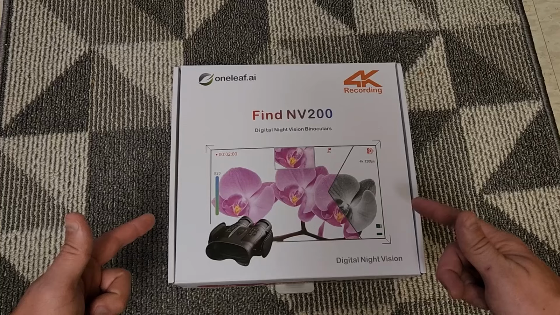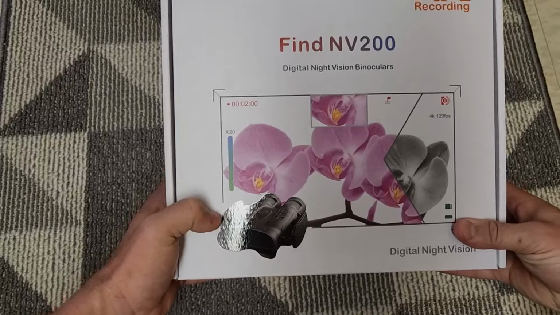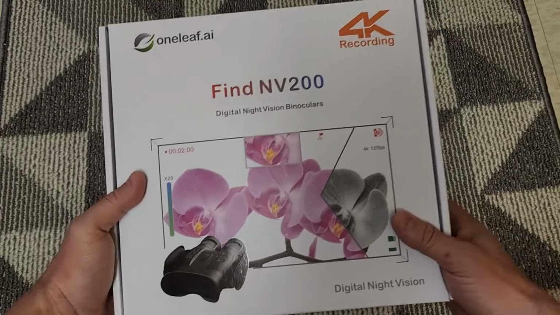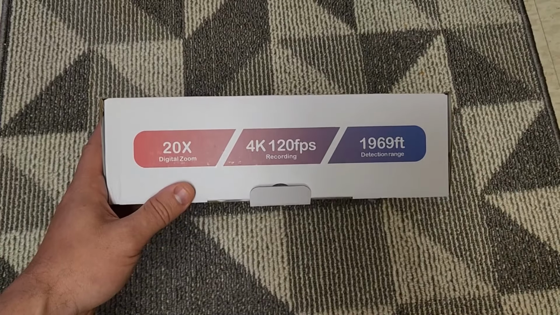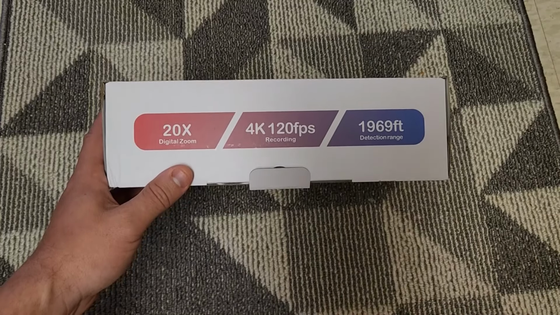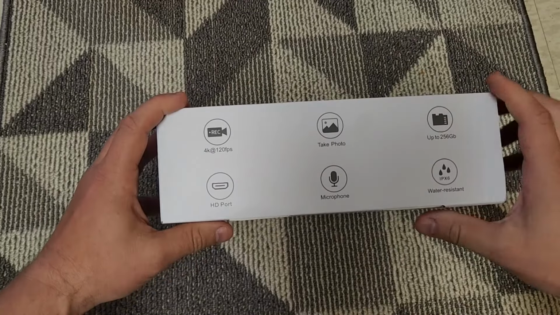Having just today received the Oneleaf NV200, let's go ahead and do our typical unboxing. And as we can see here, we've got the nice glossy, no expense spared packaging on this bad boy with a lot of details written right on the packaging. So we can see it has 20 times digital zoom, 4K 120 frame per second recording, and a 1969 foot detection range, which is telling me rangefinder. So let's take a look at the rest of the features listed on the box.